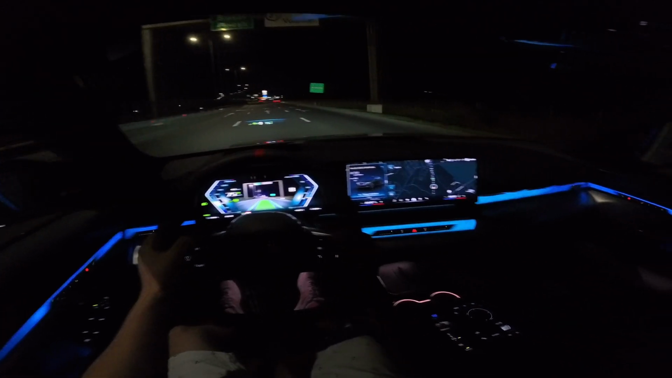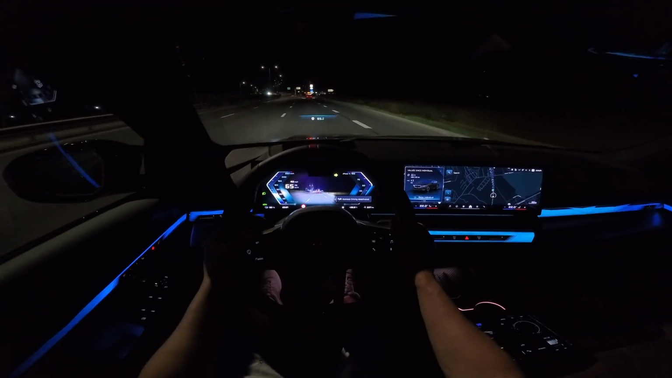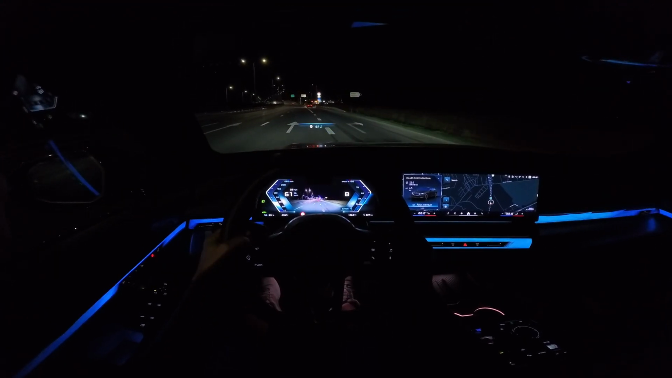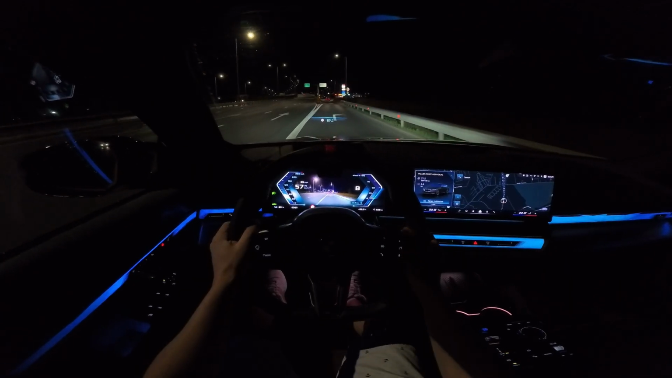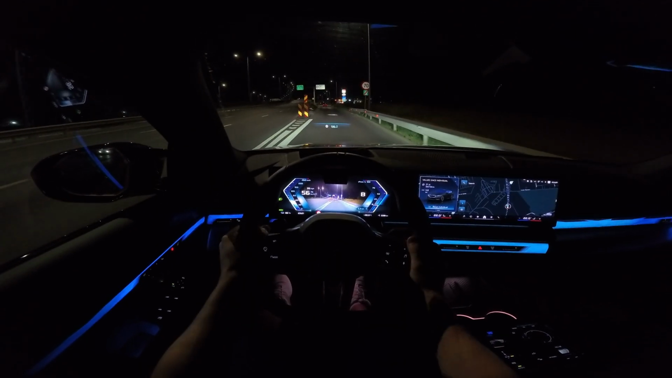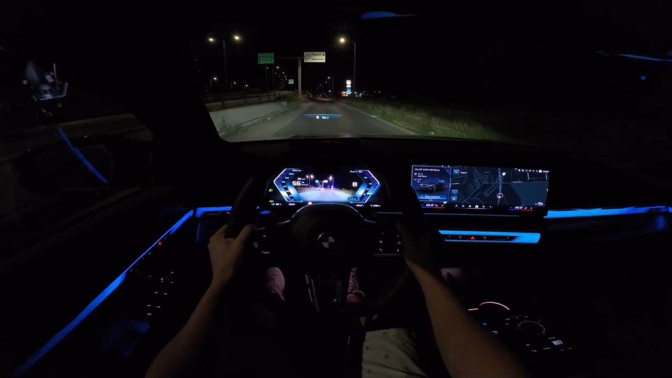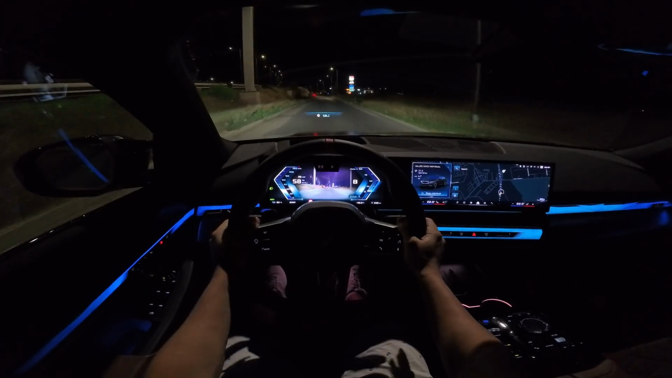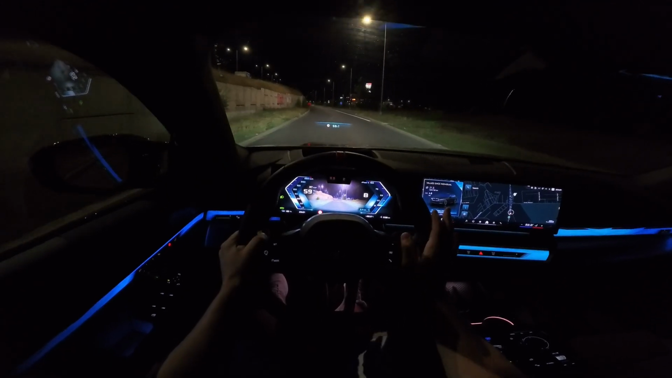I mean, it works really good. It's one of the best autopilot and assistant systems on the market these days that you can buy. So it's insanely good. So I definitely recommend, if you buy the car, to get this option as well, because the driving systems are incredibly good.